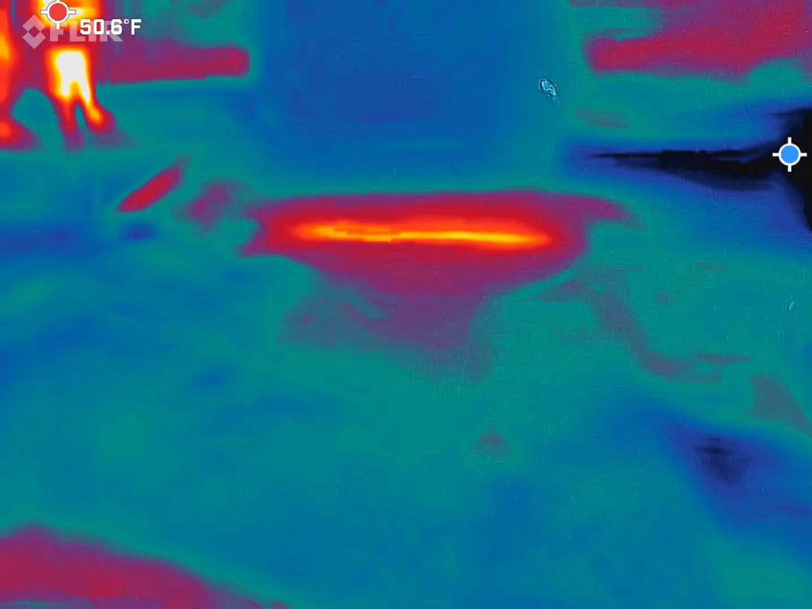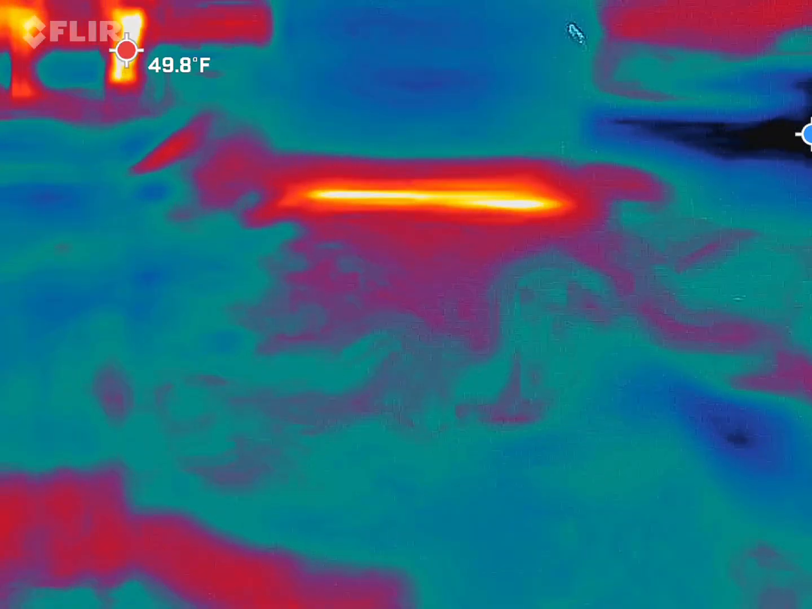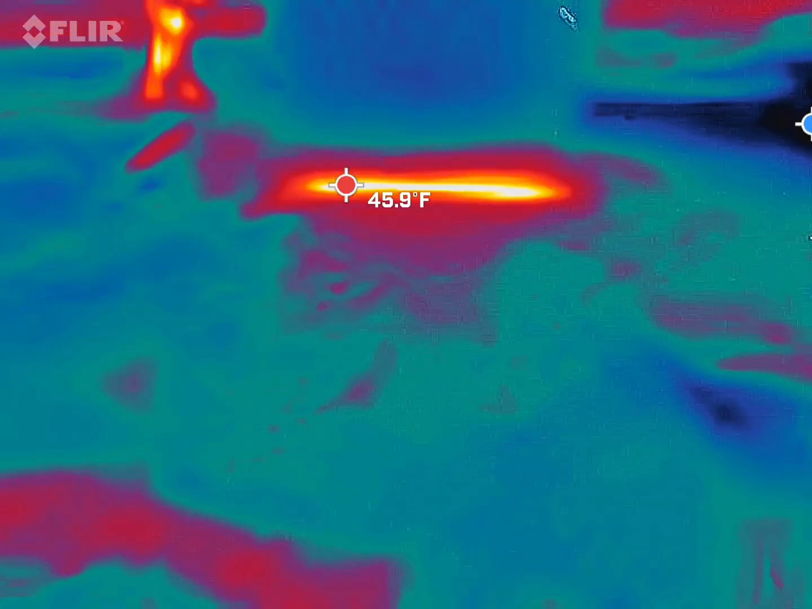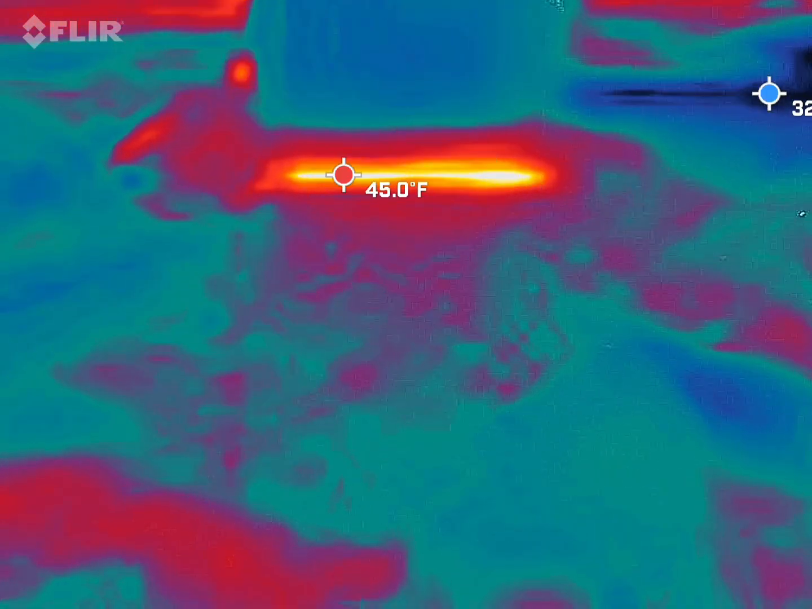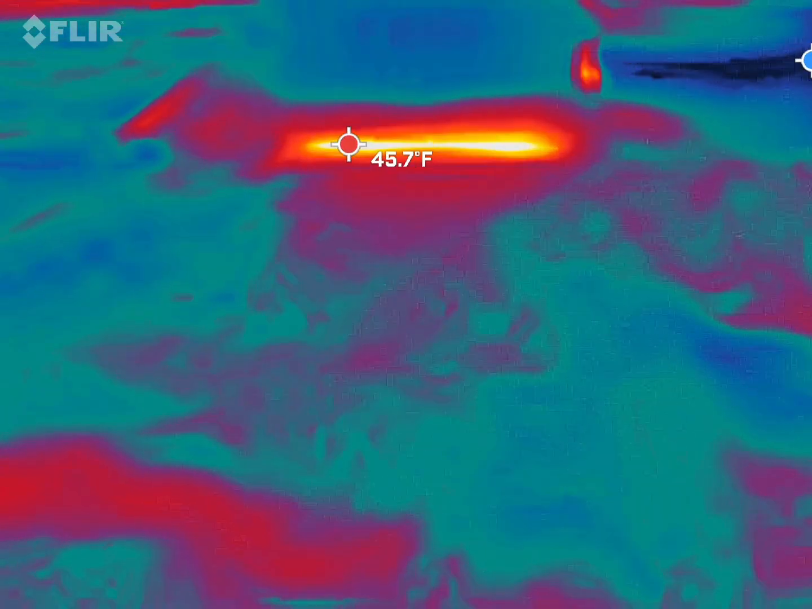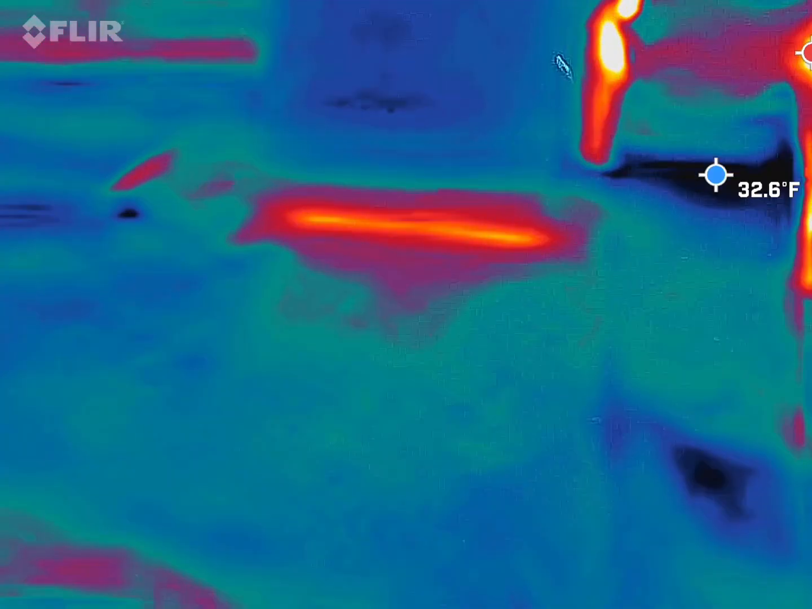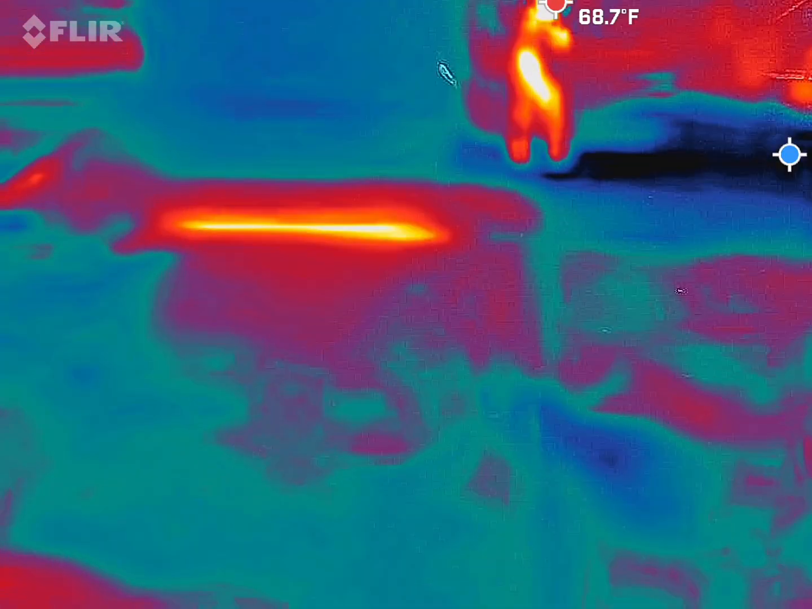Why do you suppose it's so hot underneath that dumpster? So the reason would probably be you had a person in there, unless somebody spilled something in there. Well, it's been just underneath the dumpster.